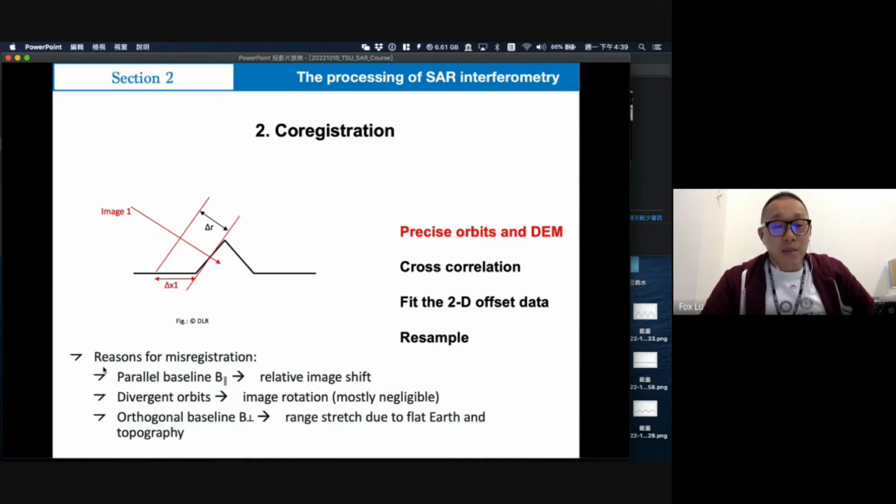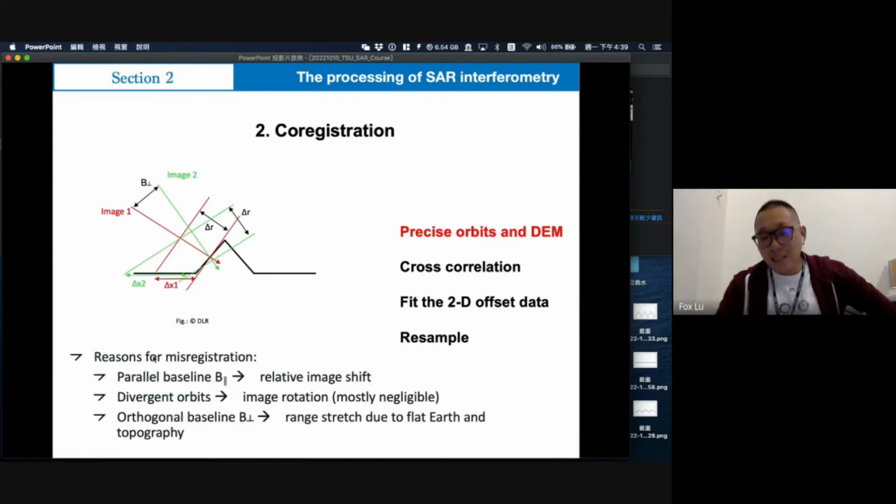So we can get the perpendicular baseline or parallel baseline, and we will see the orbit diverge because the image rotates, and the other orthogonal baseline is like the perpendicular baseline. But then the next time, the image is almost in the same place, but with a little bit of difference